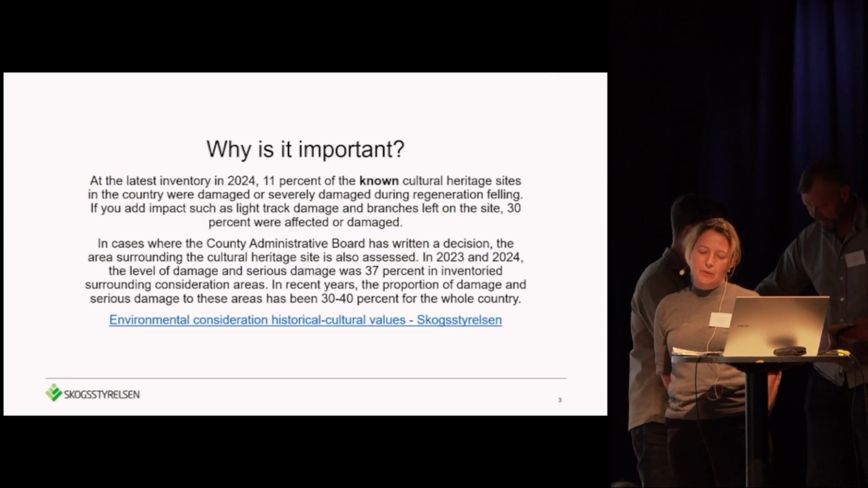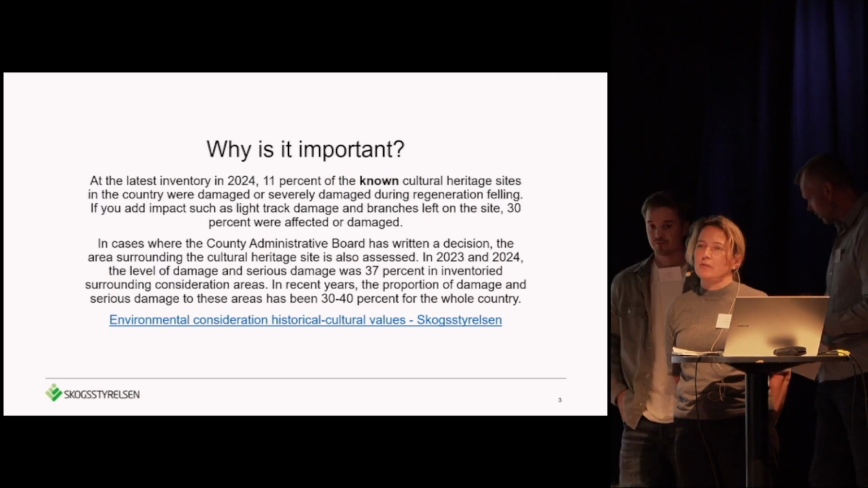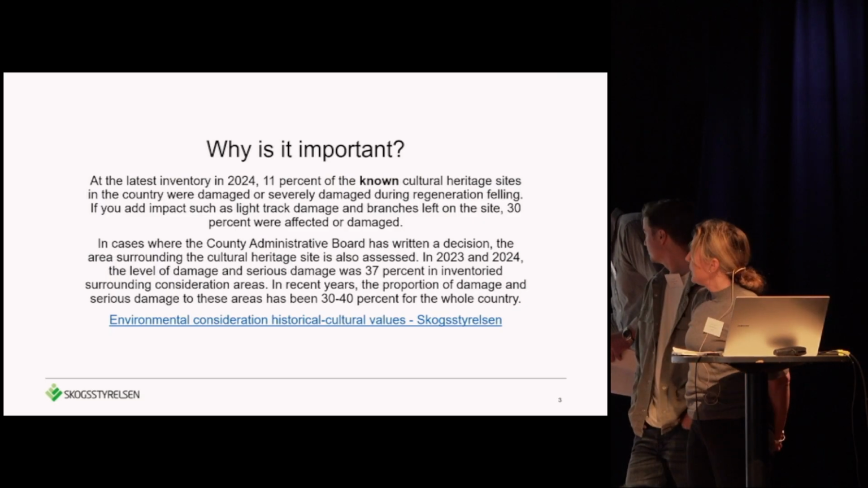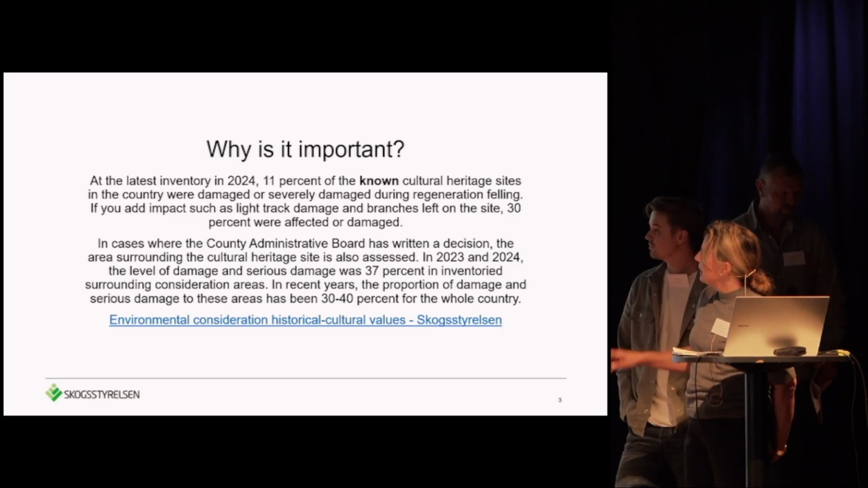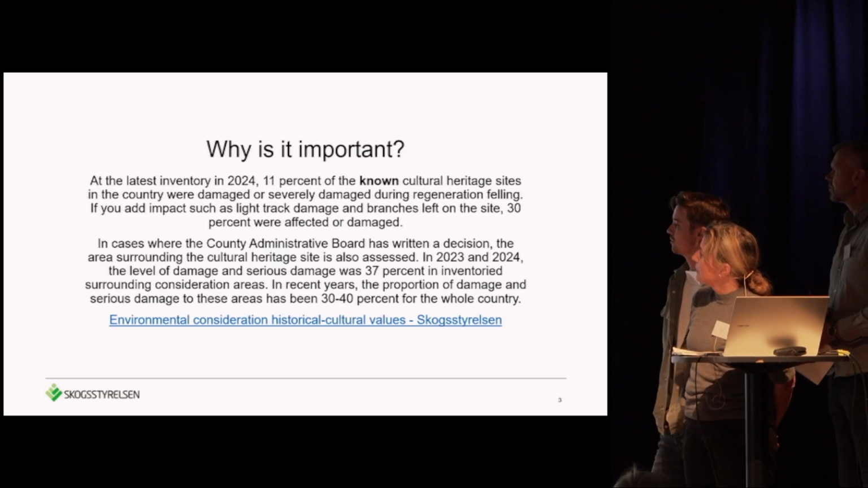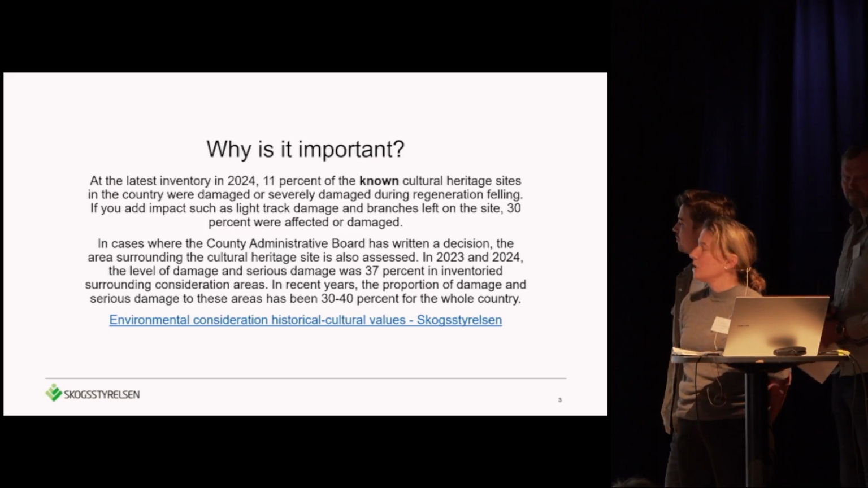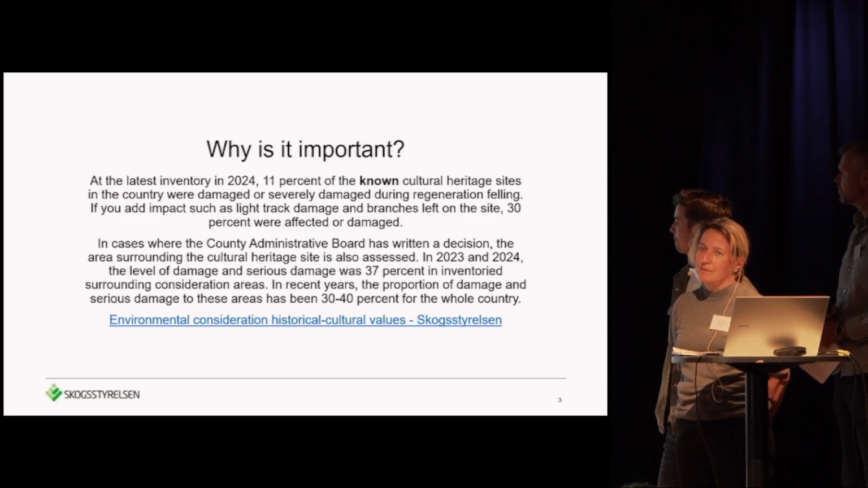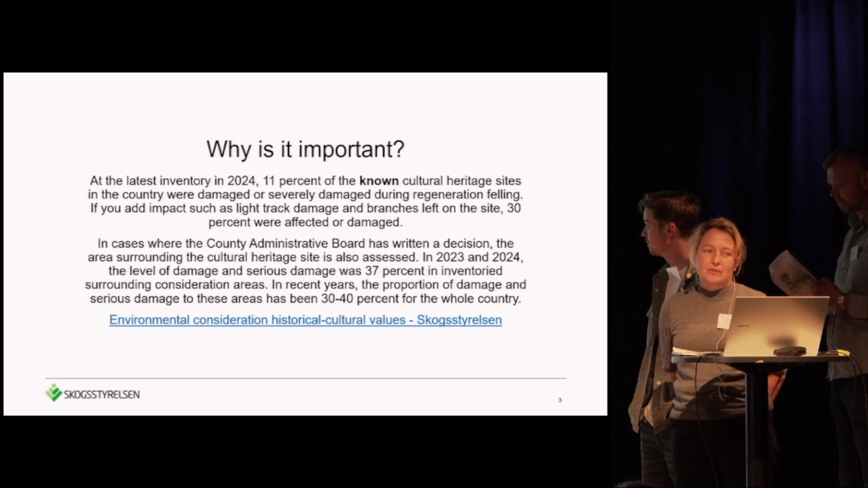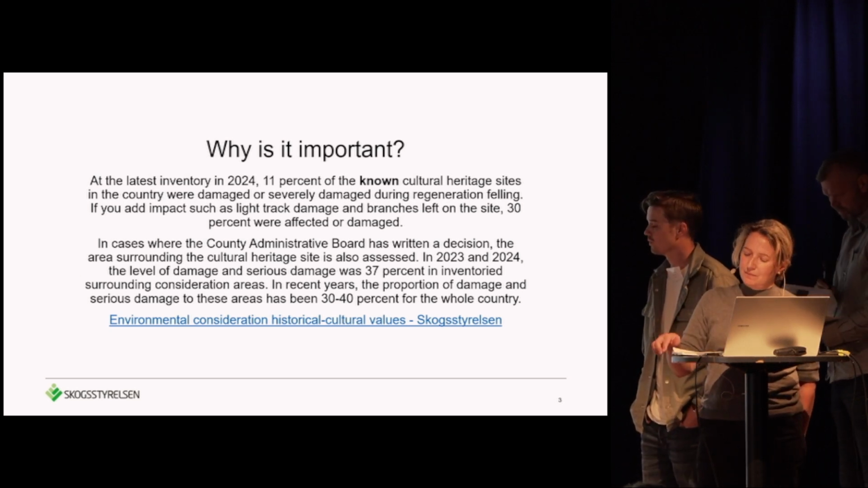And why is this so important? The reason is the loss of cultural heritage in the Swedish forest due to forestry. Every year we make an inventory of the damages, and in 2024, 11% of the known cultural heritage sites were damaged by forestry. How big the loss is for the unknown, we don't know. So this project is very valuable for finding more cultural heritage.